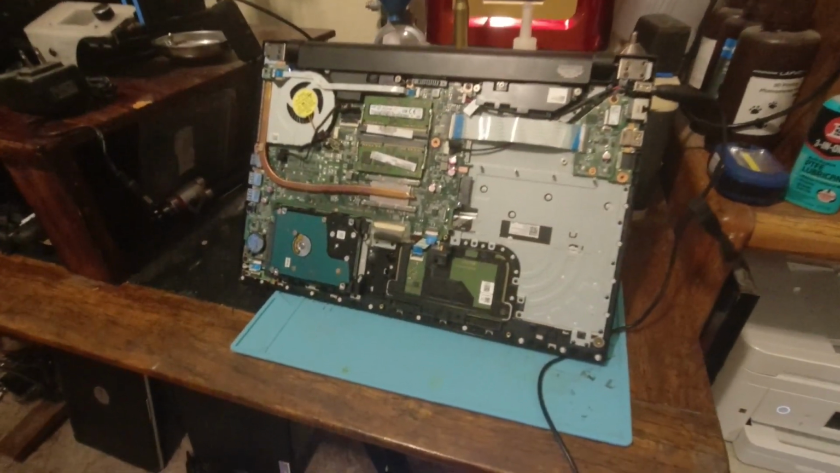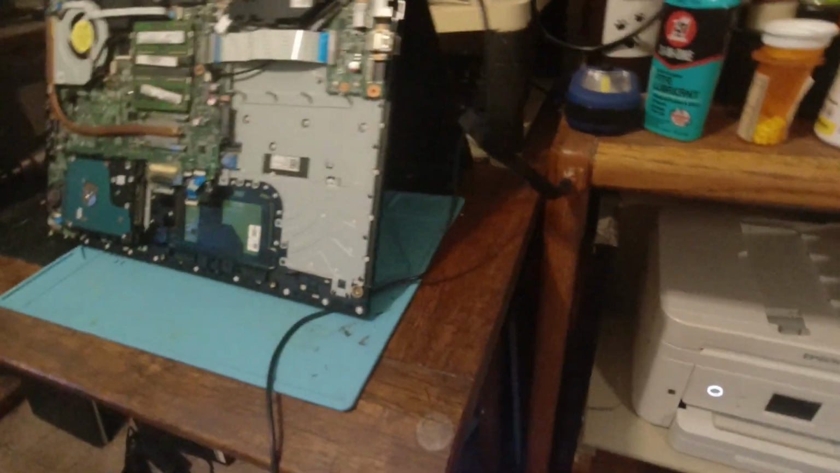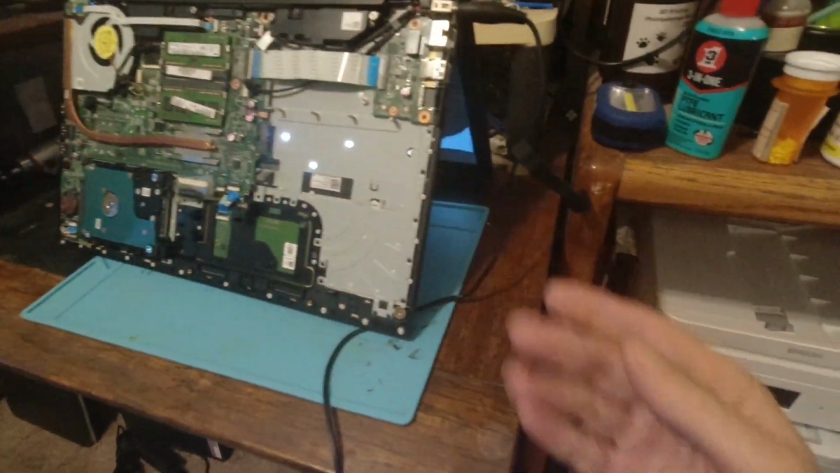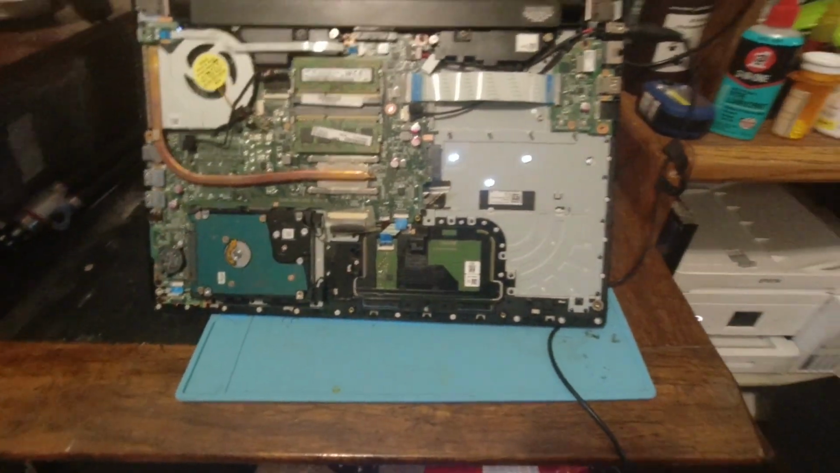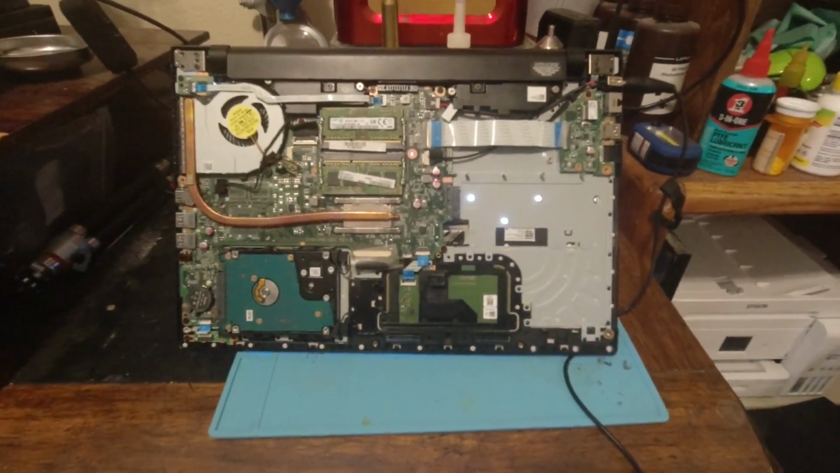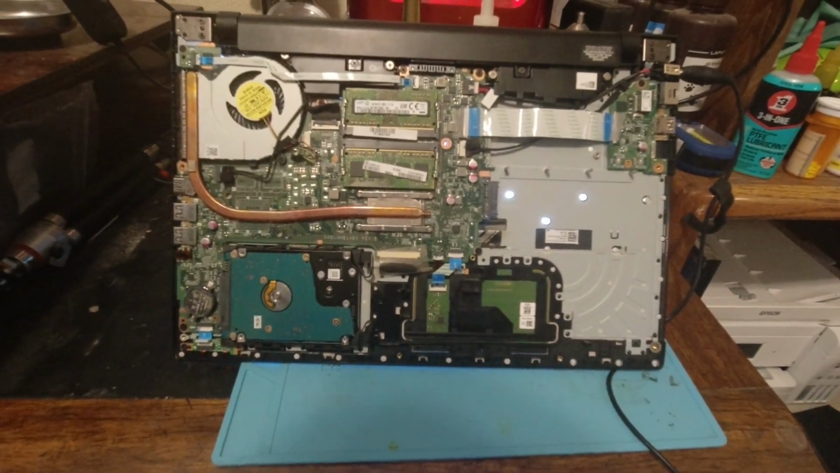Okay, so I have a running Toshiba notebook here, and it's one which was brought to me to repair a broken screen. I don't know if you can see it here, but the screen's broken, but it still runs otherwise, and they really haven't wanted to fix it, so it is running and up to temperature. So let's get a look.